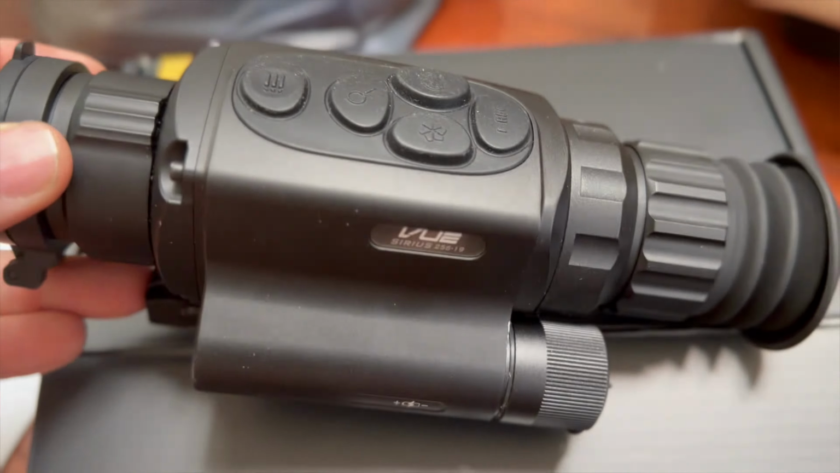Now I'm going to try to cycle through all the different palettes that they all have. The Goyojo does have the most palettes to cycle through. The RIX and the Vue had a special feature in how it would highlight the heat with that red tint. It's kind of a neat little feature. But you look at all these, tell me in the comments below, which one of these 4 do you think looks the best?